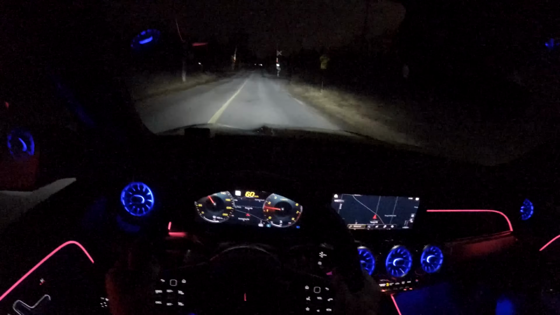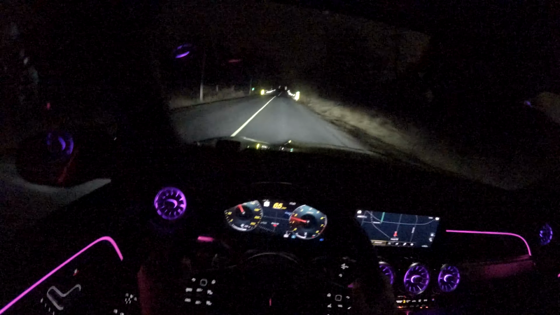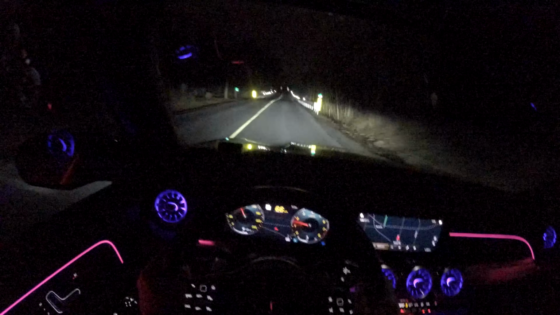And I've settled for, I think the color is called Purple Moon. For the lighting we have in here right now, you can see it's like a mix of purples and blues. It looks pretty nice, and it's kind of changing colors. I love it. Mercedes interior lighting always looks awesome. But yeah, the whistling is kind of strong. That's gonna be fun in the review.